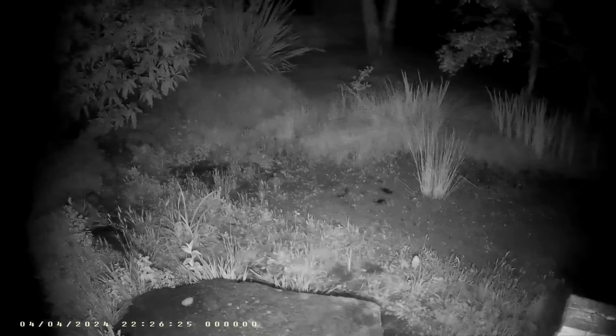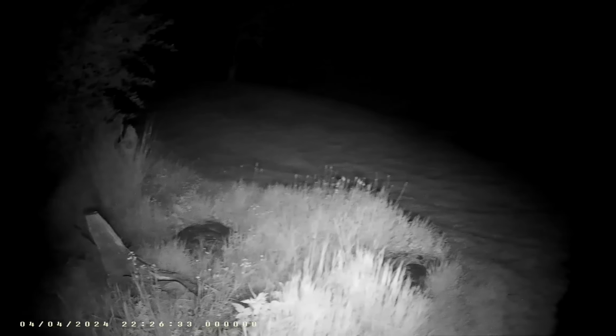It's kind of overgrown with weeds. And there's a pond in there somewhere. There's the moon. Actually, those dark clouds have passed me, so I don't think it's going to rain now.